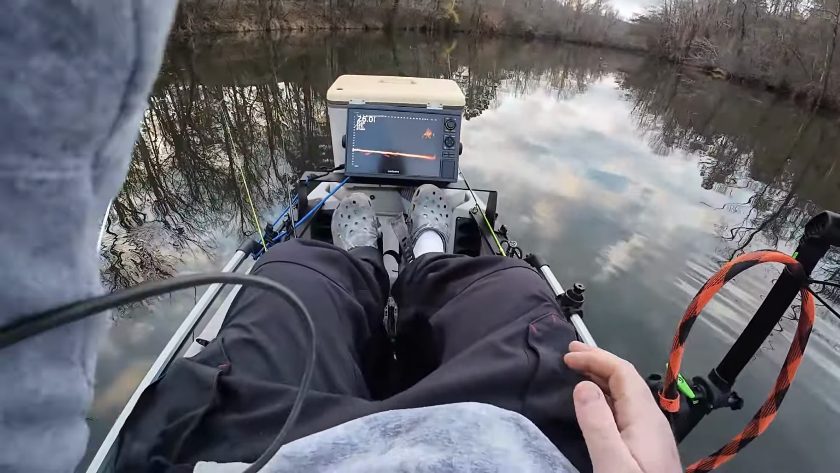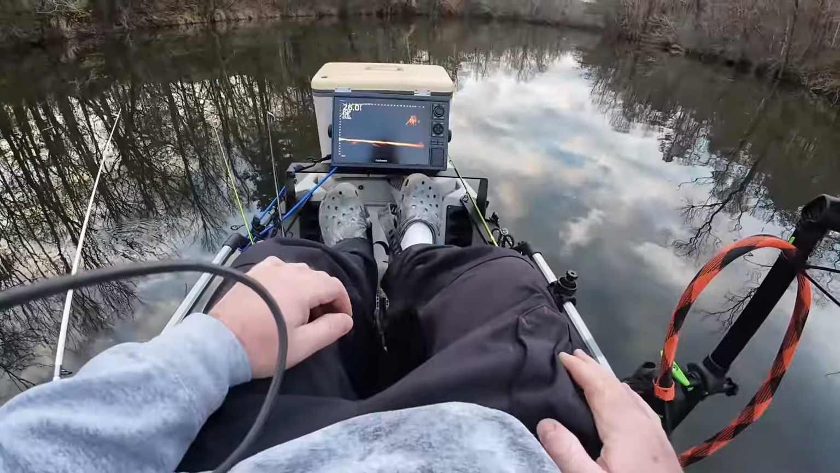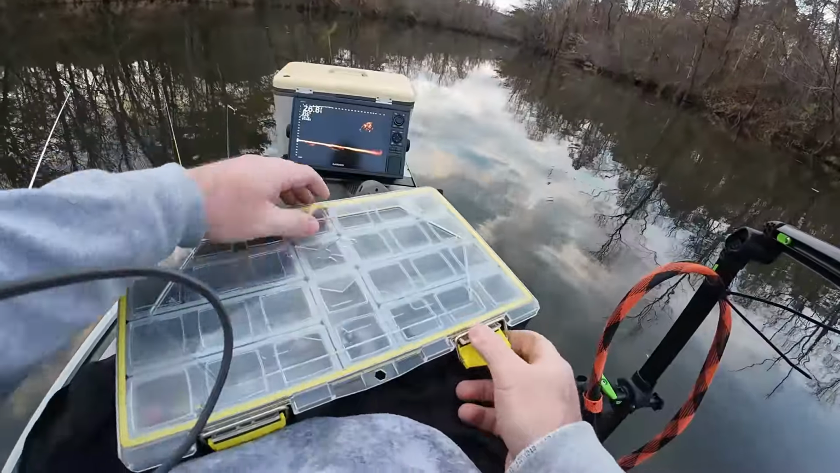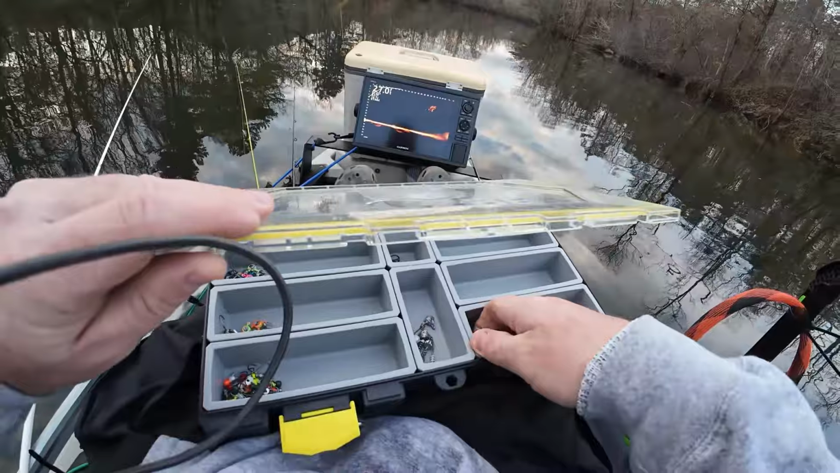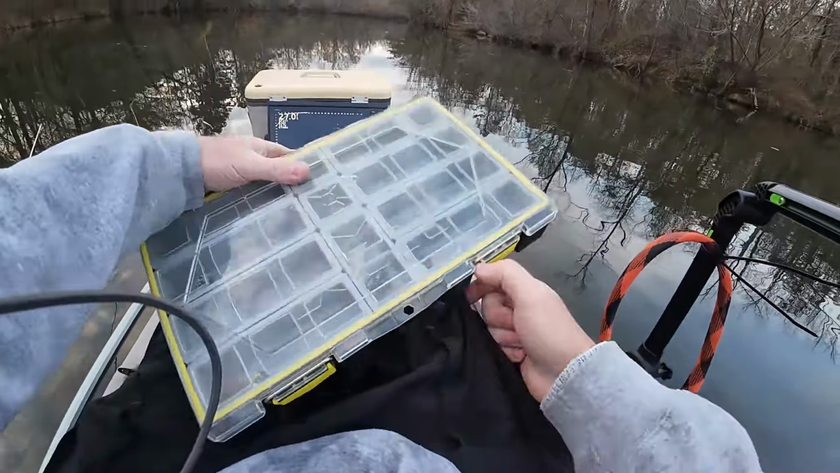There's a school. Here comes a school. Don't know if it's bass or crappie, but we're gonna have to get a heavier weight on this jig head. I know that. I'm gonna have to get a heavier weight on it. I can't see my bait real good.